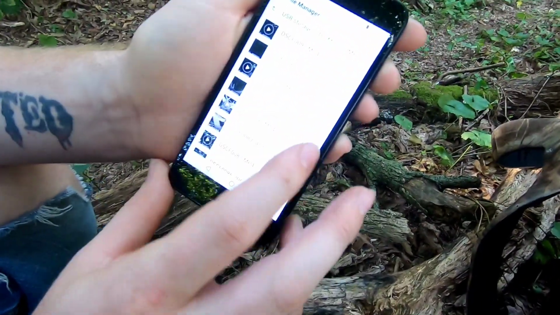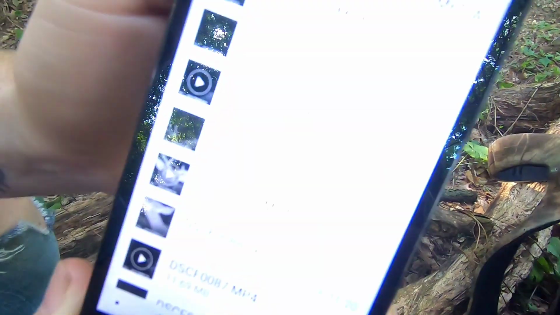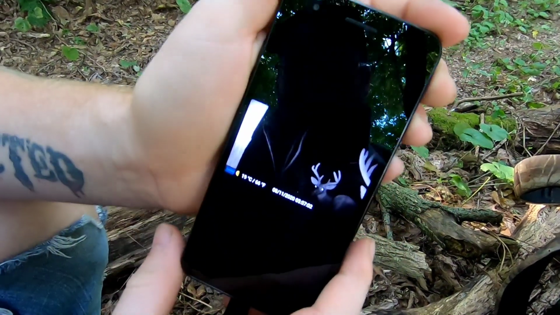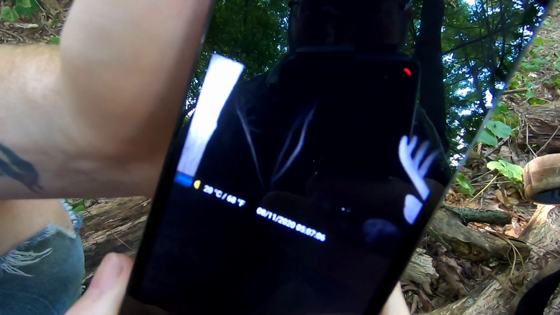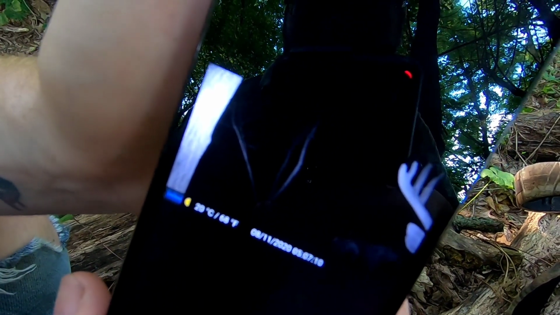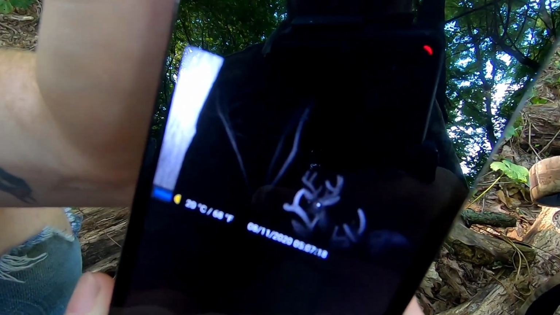Alright guys, we were pulling our camera cards from out here, and we got four giants on this one. There's 4 bucks together that came through here, and they are all nice shooter bucks. And I wish I could see that one a little better there, but there is some good bucks in here.